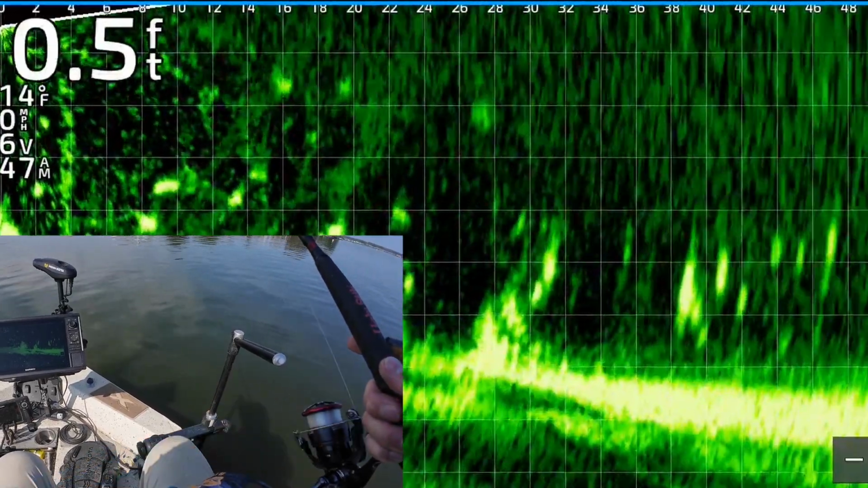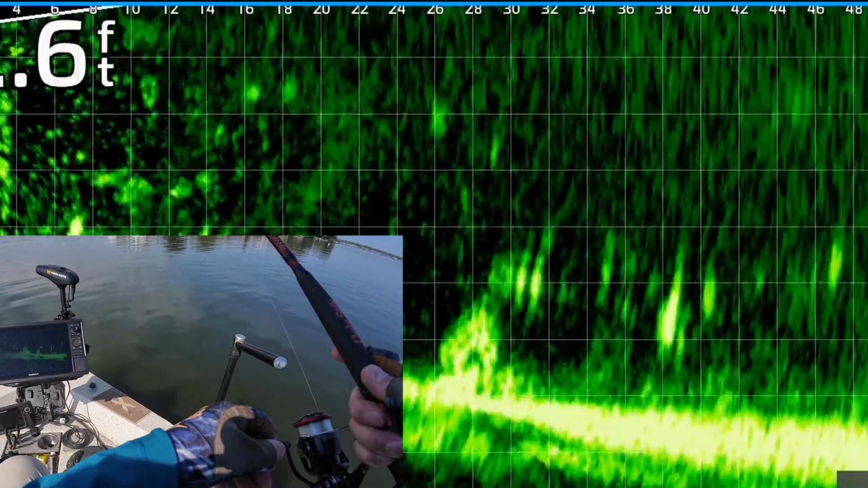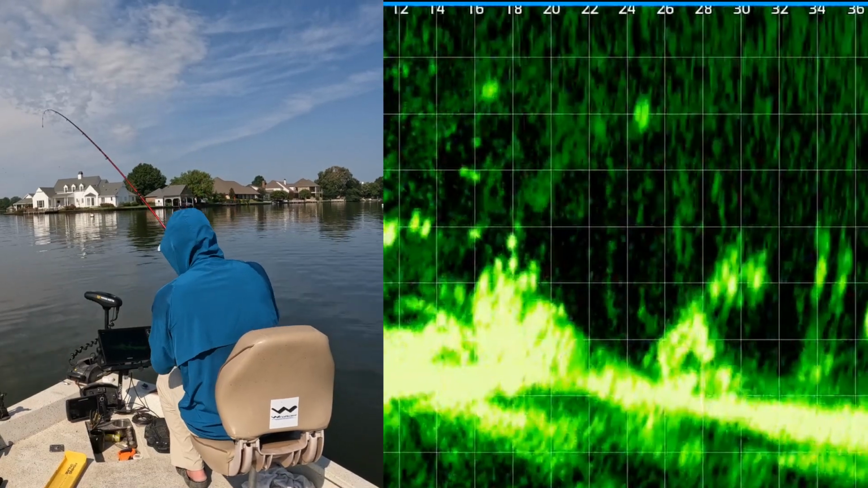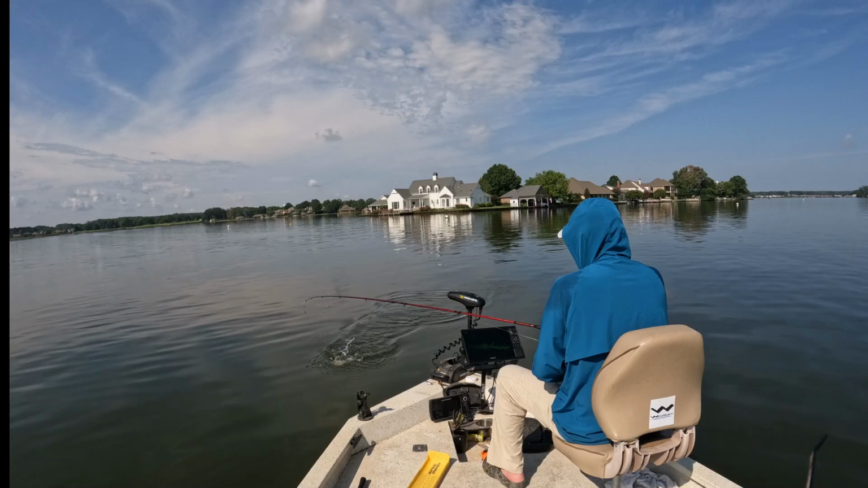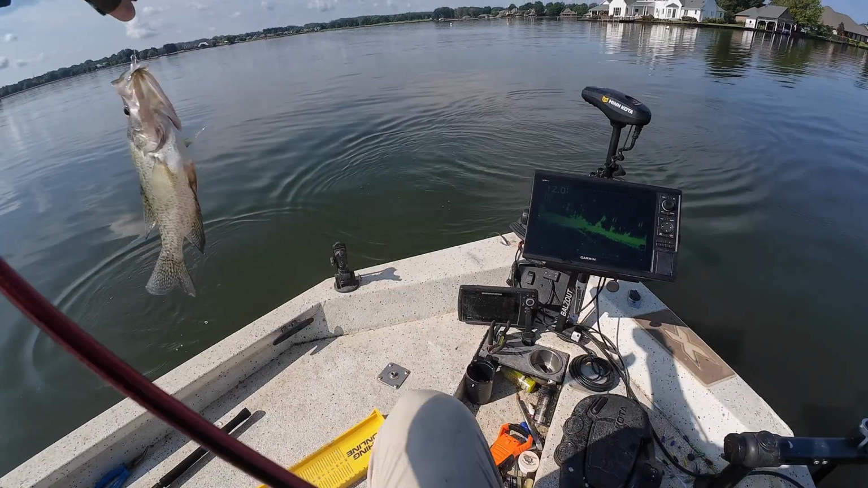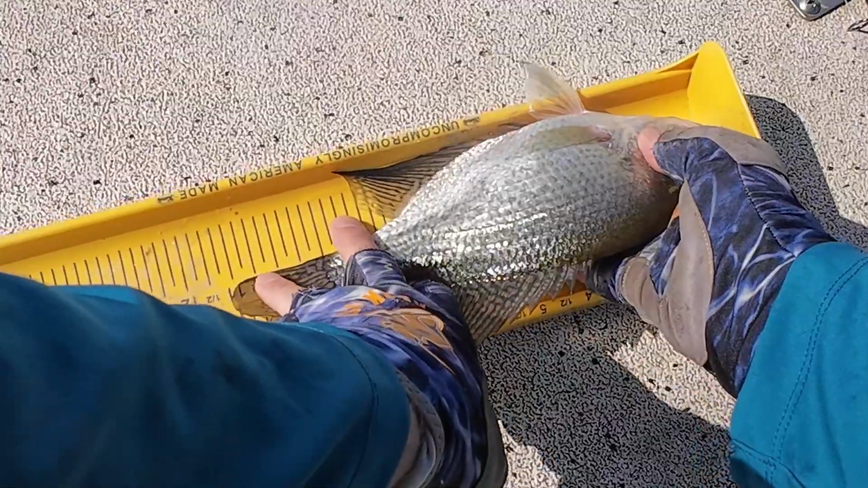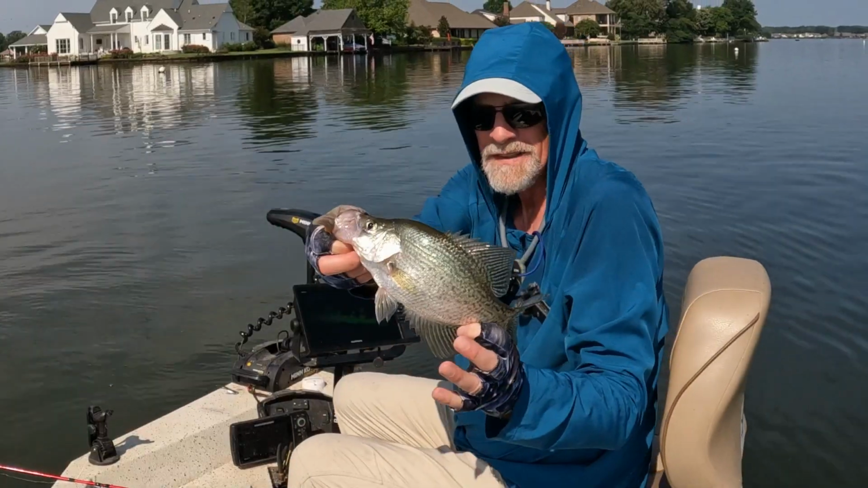There's my jig and weight, 40-something feet from the boat. I'm bringing it through those scattered fish. One of them's chasing it right there, it looks like. He got it. Got that one. 42 feet out there. Guess we can cast to him. Get up here, dude. Just over 11. We'll let him go.